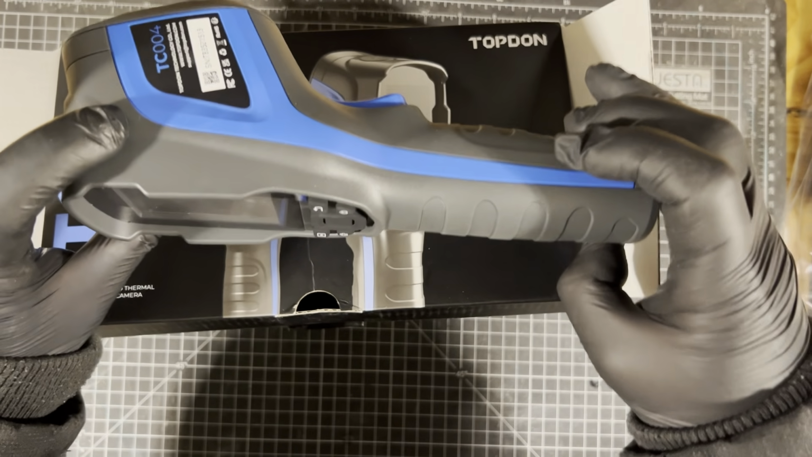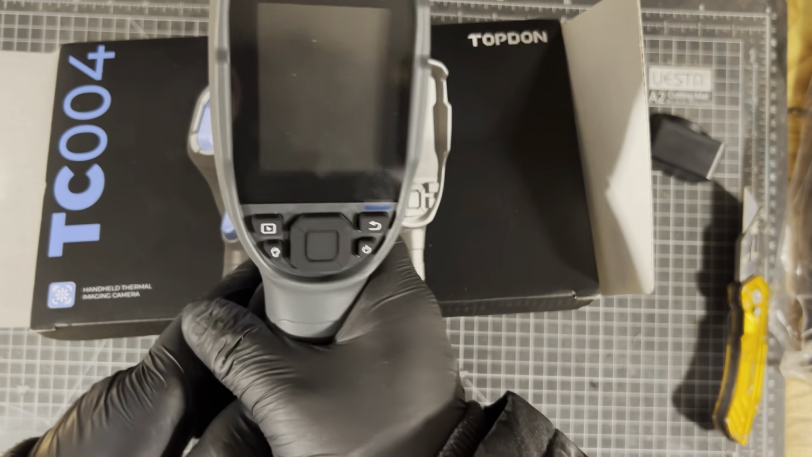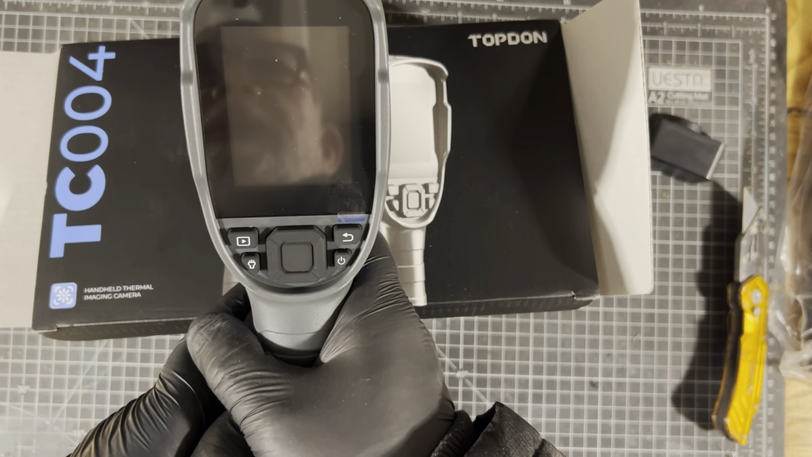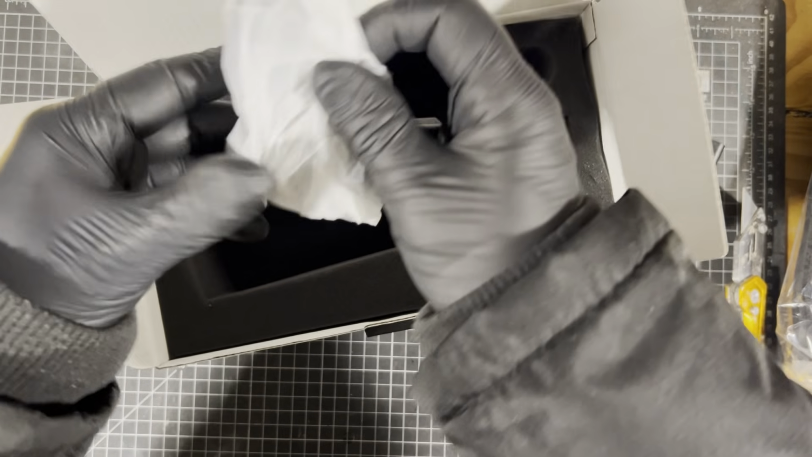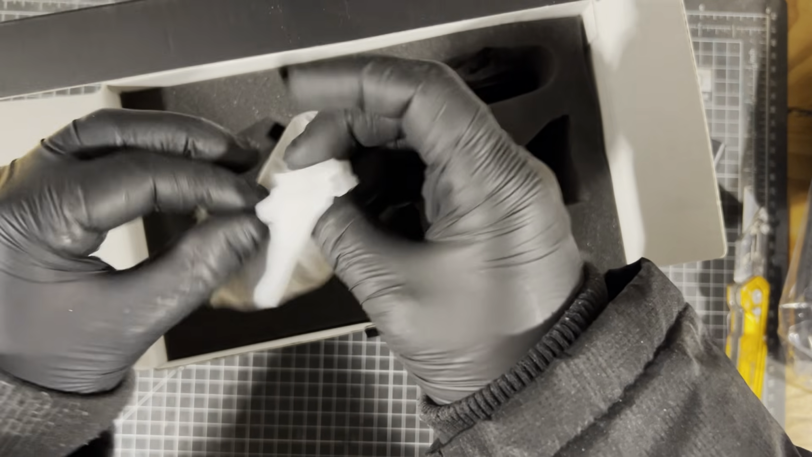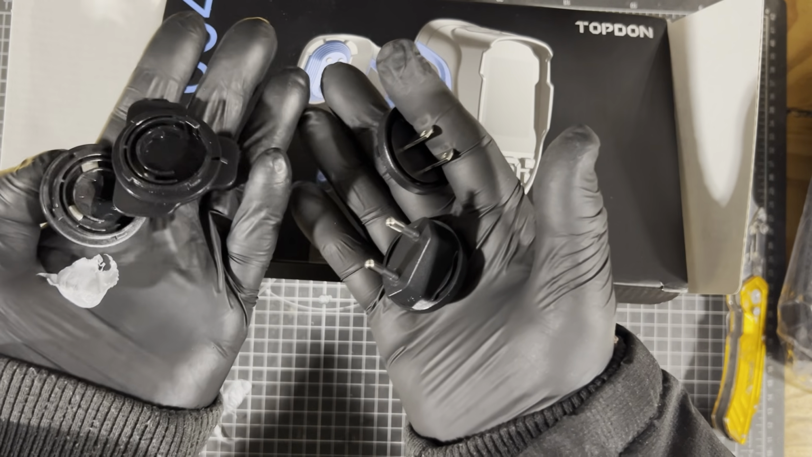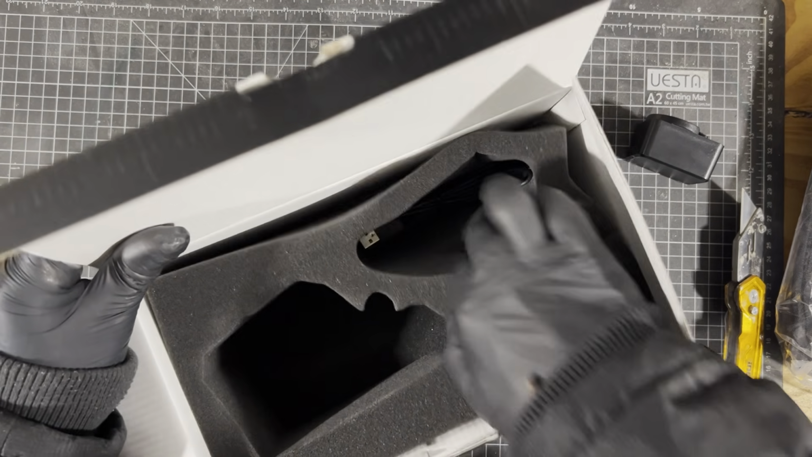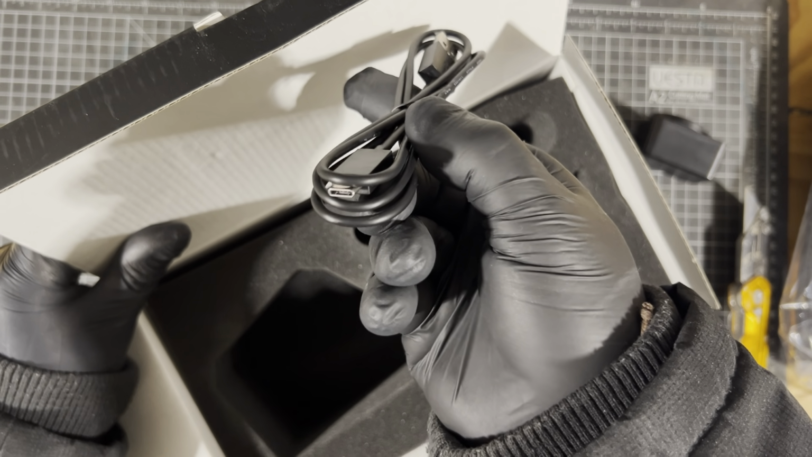I've never used one of these before, by the way, but I've seen other people using them, so it'll be interesting to see what it can do. Ooh. What else we got? Memory card, and this looks like the charger lead. Got charger plug, different countries. So it comes with the adapters for whatever country you're in. Foam, it's nice to see foam in there. And then we've got a USB lead with a USB-C by the looks of it on one end.